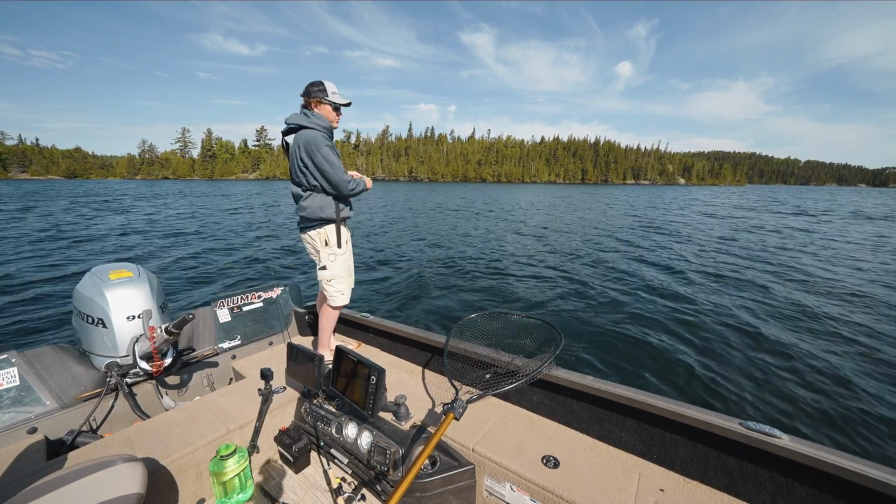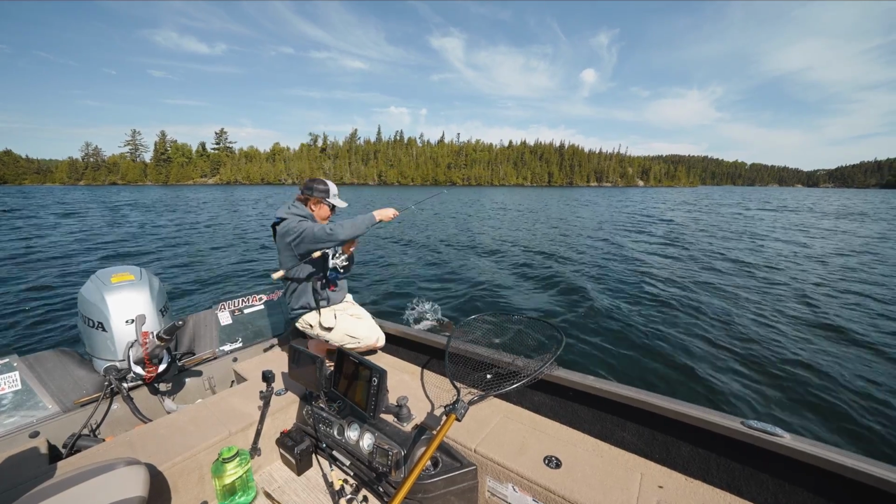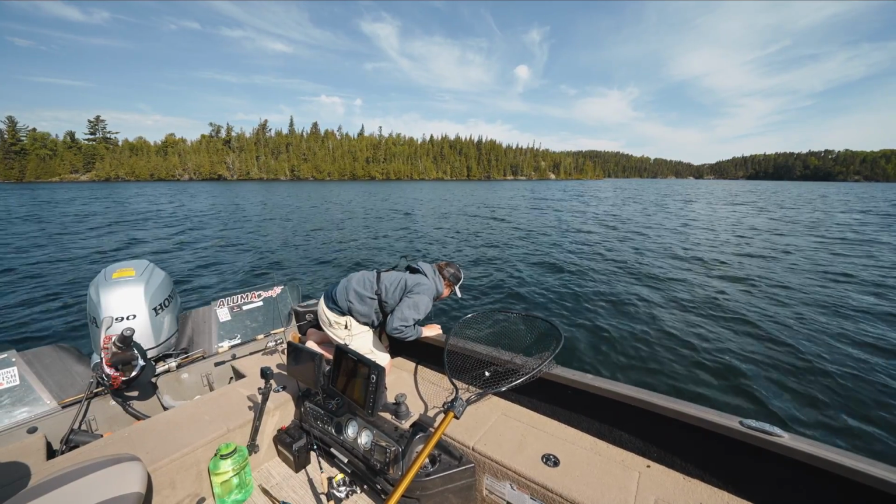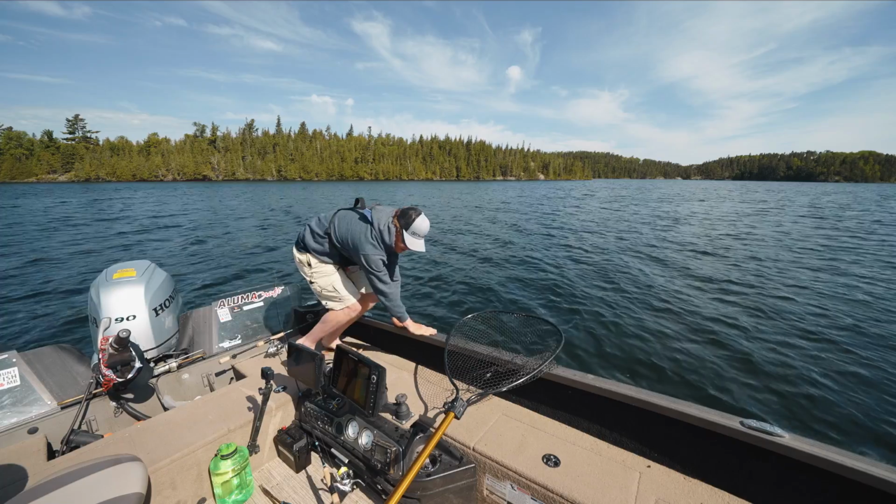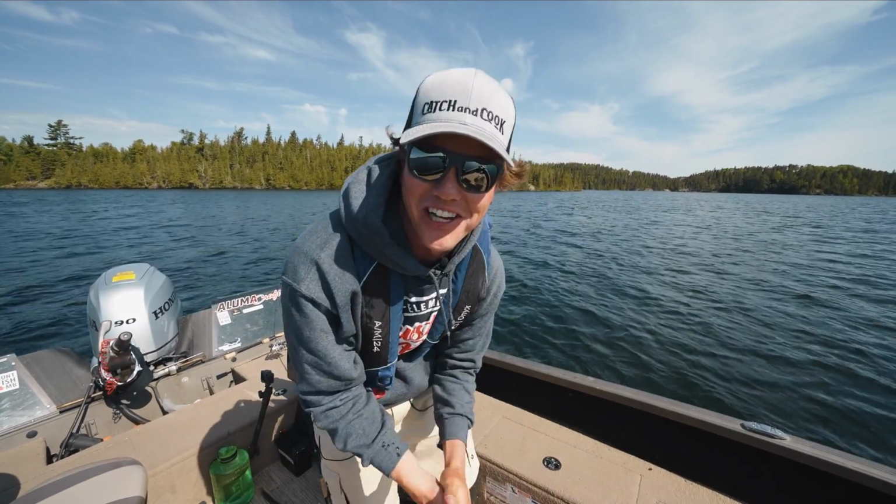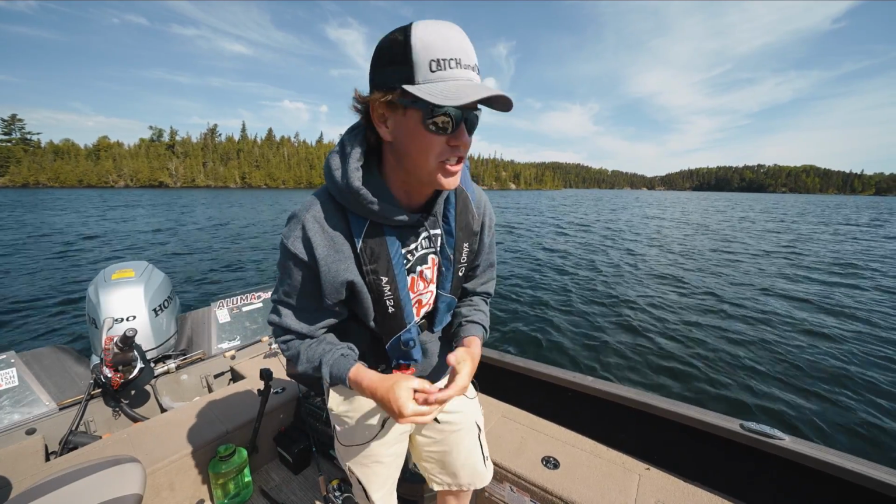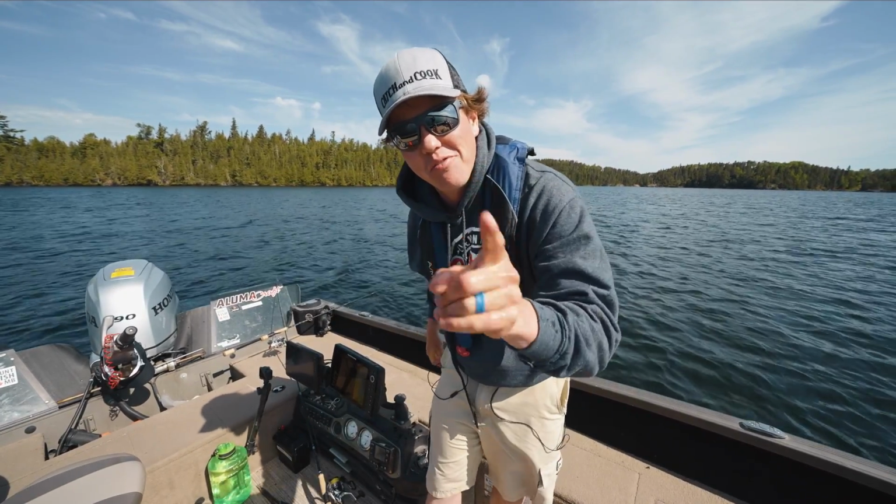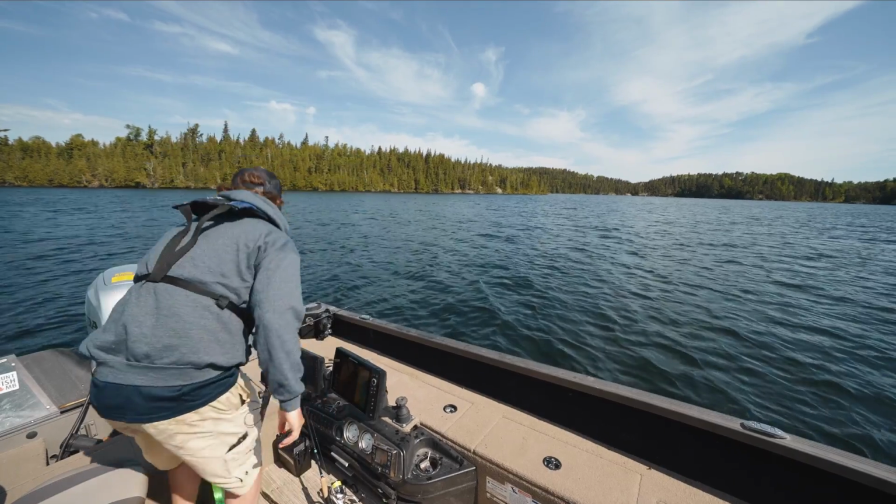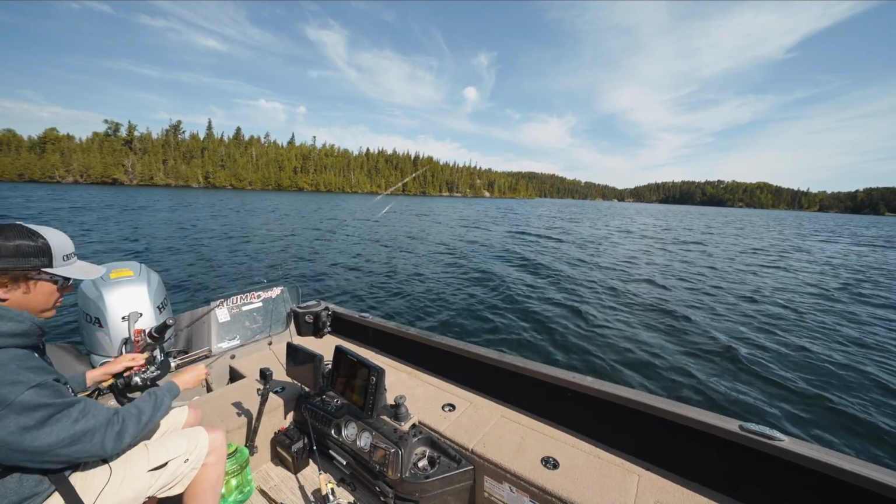Muskies don't open for a couple weeks. So we're gonna deal with this guy quickly. Not even gonna bring him over. Well, I thought we were gonna have a 30-inch walleye on the first drop, but we had a beautiful muskie. Jigging muskie is cool. That makes me want to jig for muskies, but that's not what we were looking for. I think muskies open June 20th or so. Coming up soon.